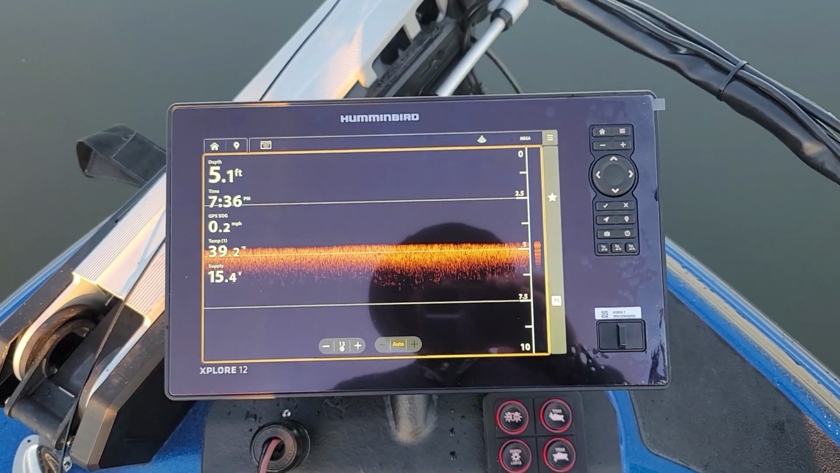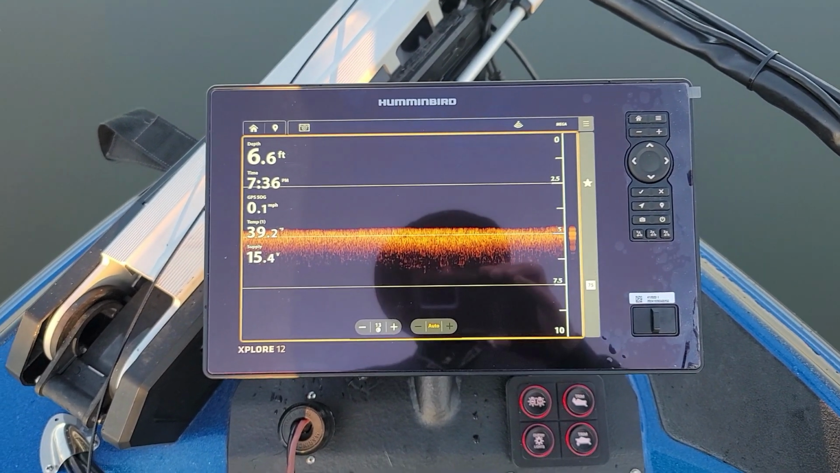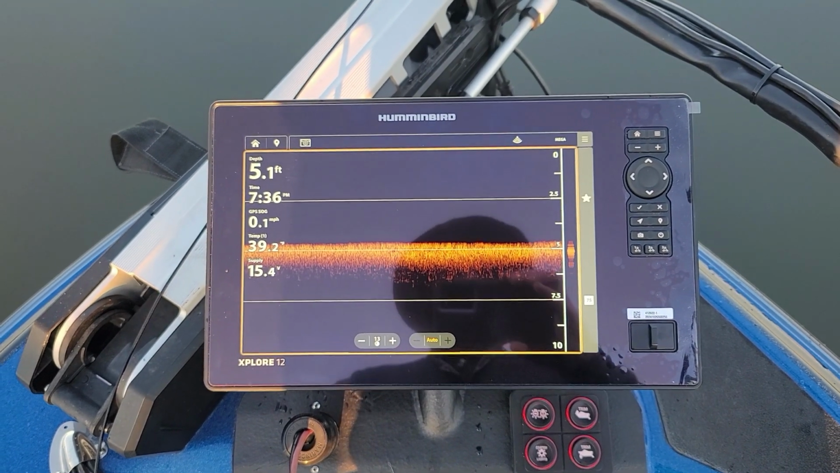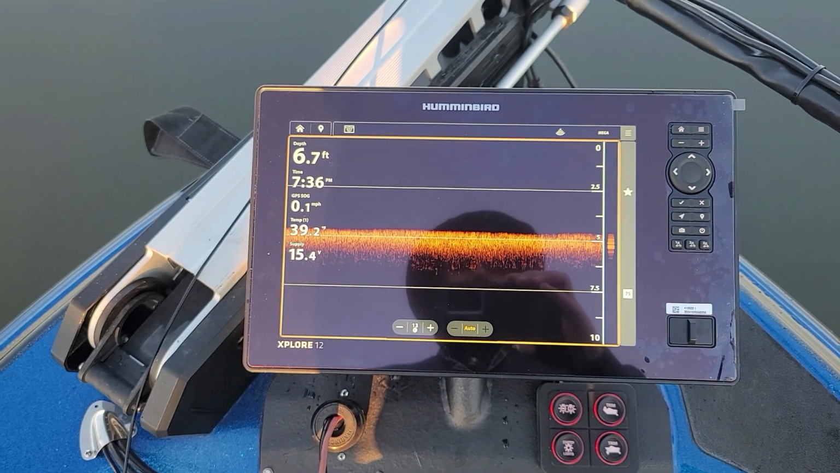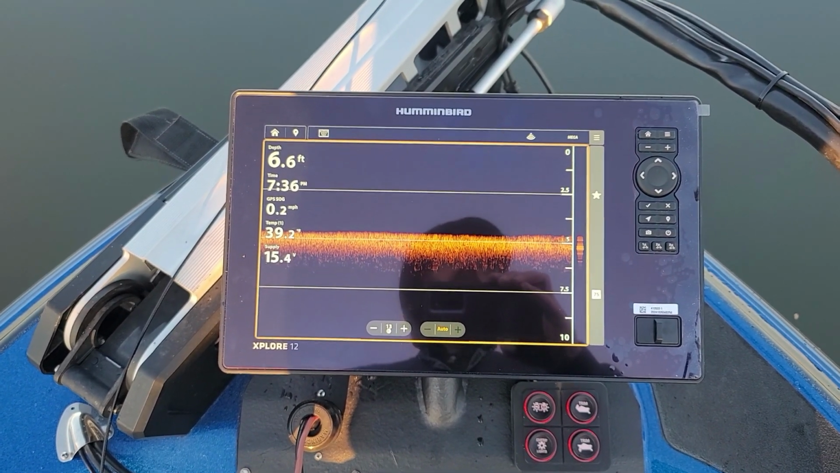Okay, well that's all I really got. The Xplore 12 works great. I'll get some more time on it and play around with it some more. Next video we'll talk about Mega Live 1 on the Xplore series, see if there's any benefits or what my thoughts are.